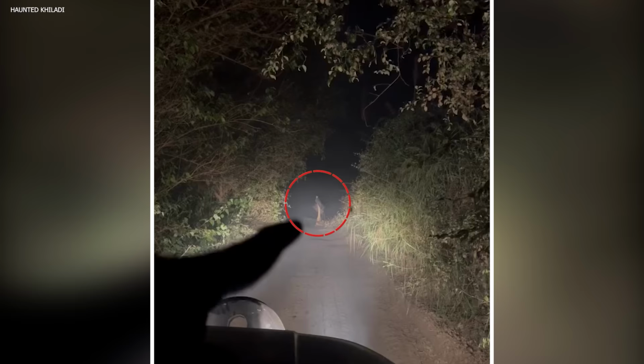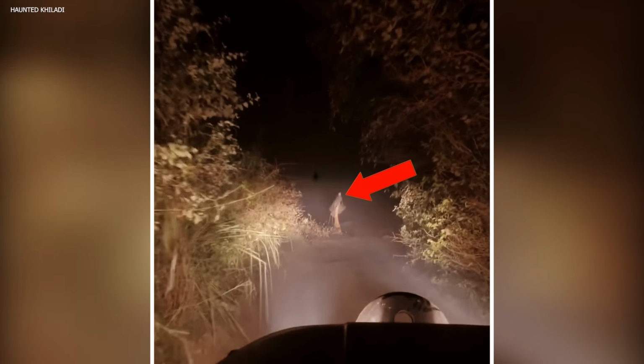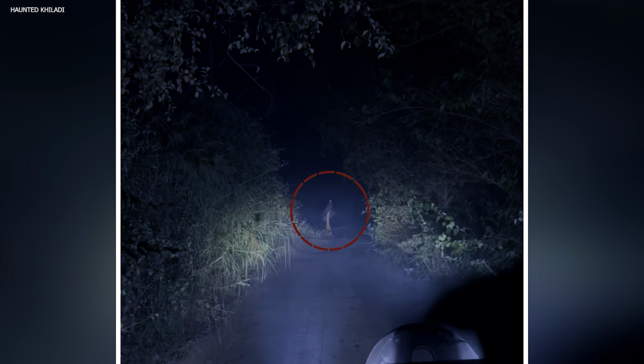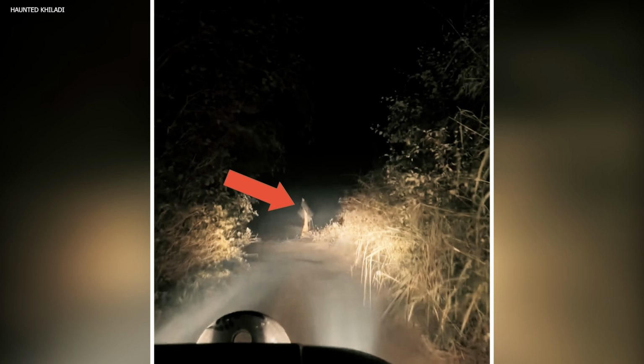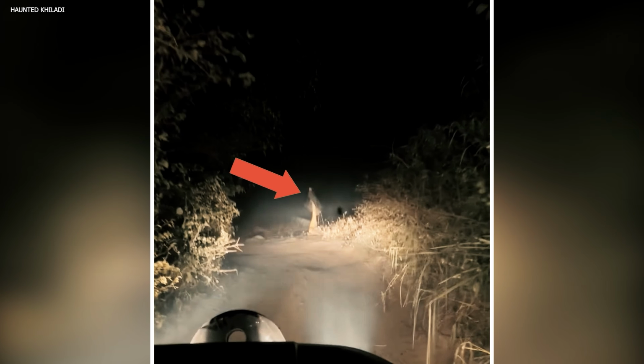A djinn. While driving in the woods, a man captured footage of a strange creature on his dash cam. The creature stood in the distance without any movement. According to the man, it was a djinn. However, since the video ended without offering us a closer look, we can never be entirely certain. It could have been a tree, or possibly a djinn as described.